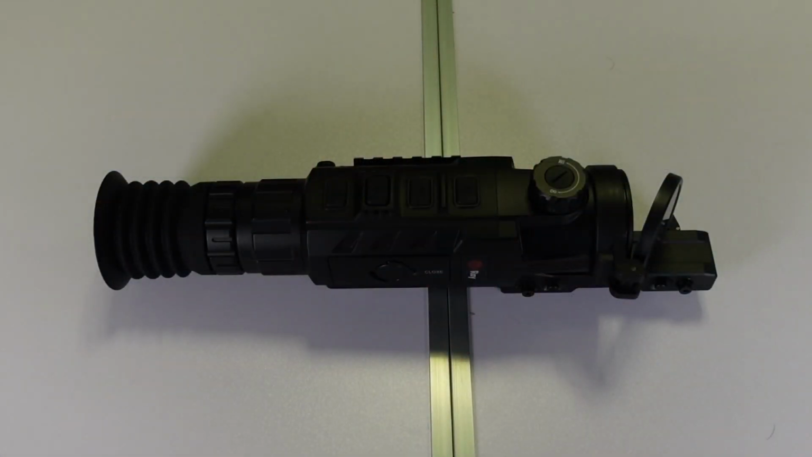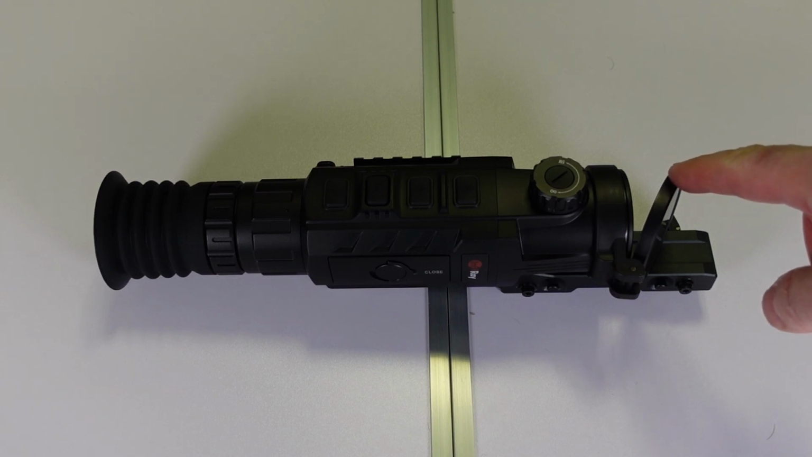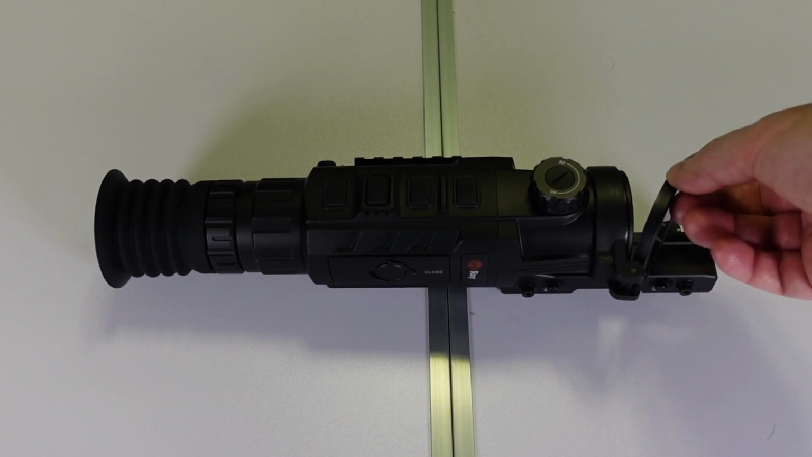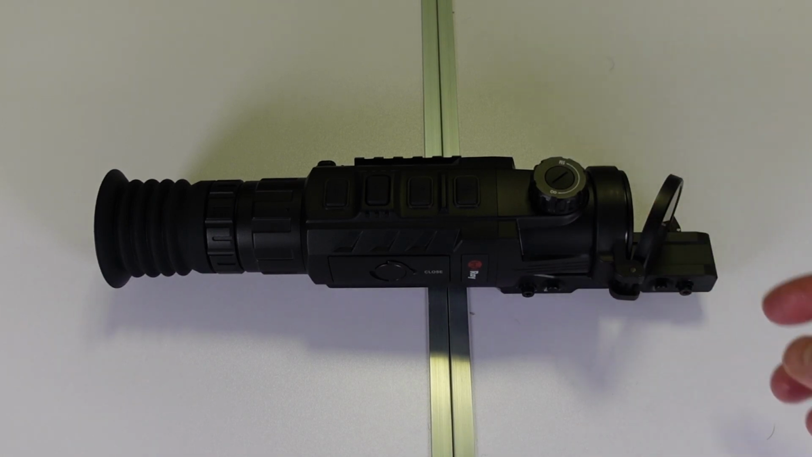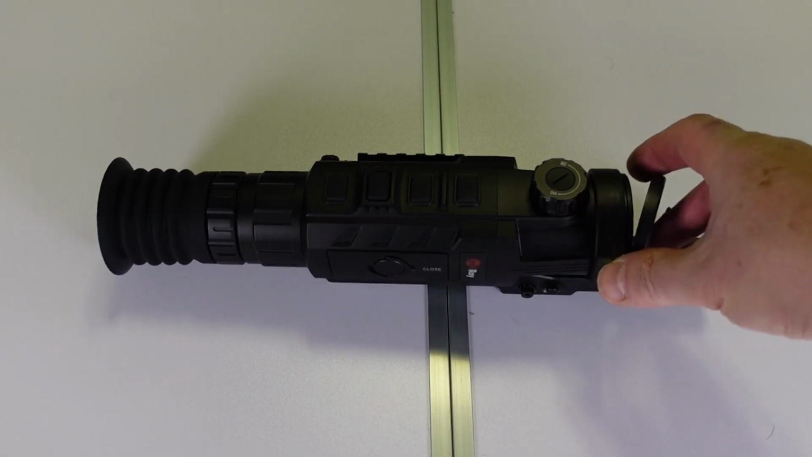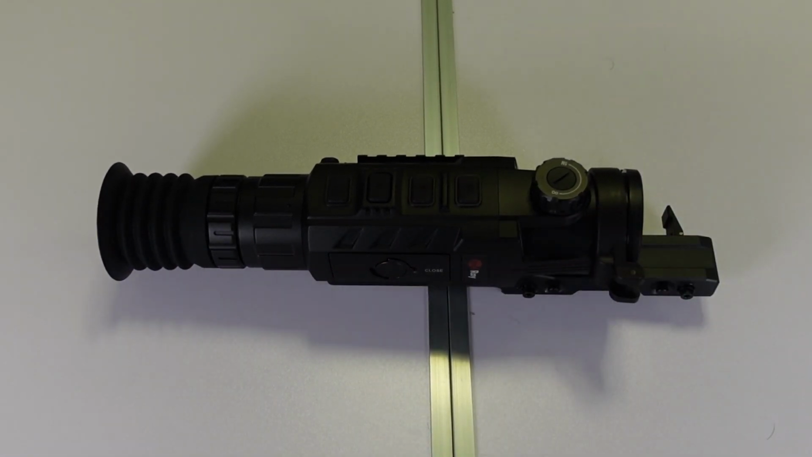Okay, now I'll give you some of the features and the specifications of this unit. Starting at the front of the scope, we have the main lens cover, the objective lens. The only thing I don't like about that is it's actually made of plastic. And for a scope that retails for about £4,000, you would expect that to have at least been aluminium. I mean, it does the job and it's movable. There isn't any sort of problem with it, but you would just think maybe that could have been improved upon.